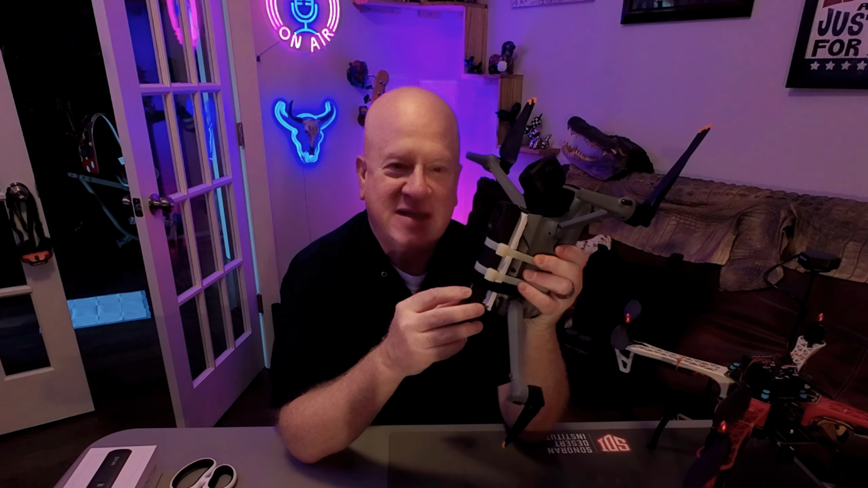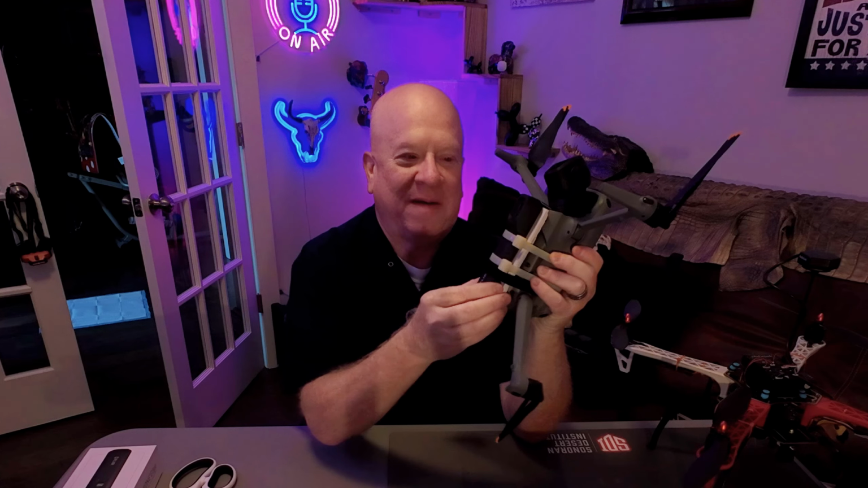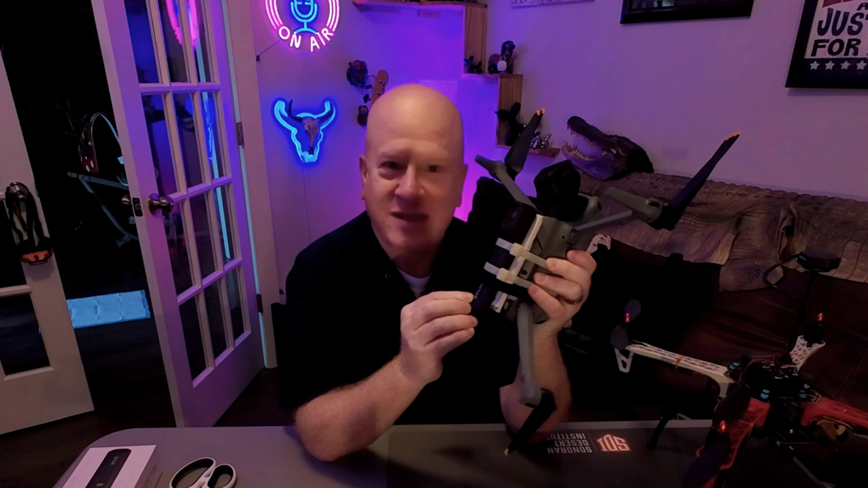Now I know that this is a handheld FLIR. It has a maximum distance based on its capabilities, and inspecting roofs, I'm sure, is not one of them, at least at any height or any distance away. But hey, you know what? I got a drone, I got a FLIR, let's give it a shot.